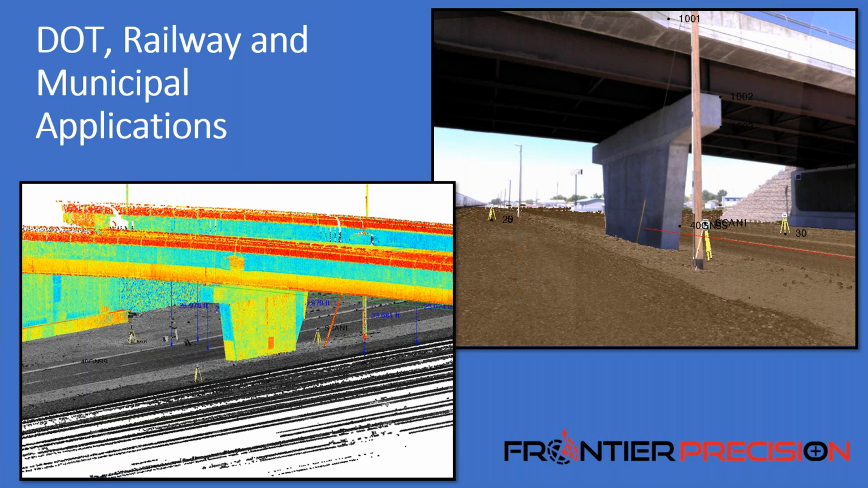And finally, the DOT and railway and municipality applications. Just like Dylan had mentioned with mobile LIDAR, there are times where you need a smaller section of road, and maybe the miles of road isn't necessary for certain applications. We're having a lot more DOTs starting to get into laser scanning, and a lot of surveying companies, engineering companies, and especially the end client requesting this information. The ability to limit site visits has been a huge motivating factor for a lot of our customers.